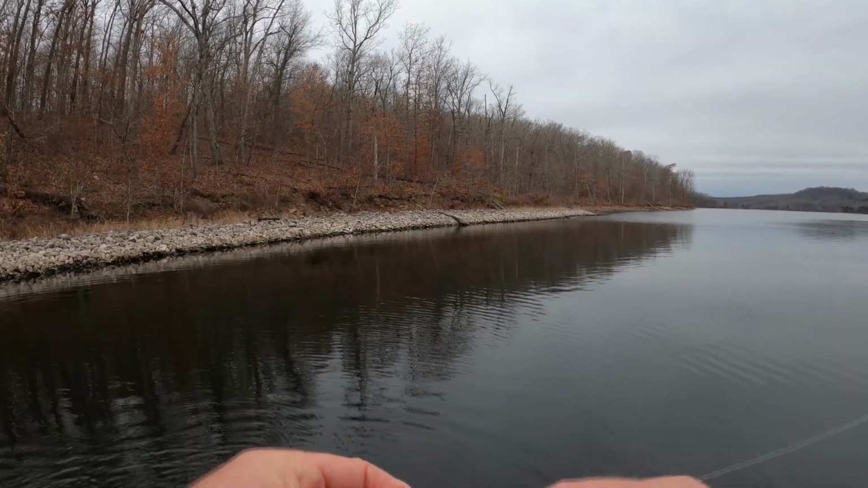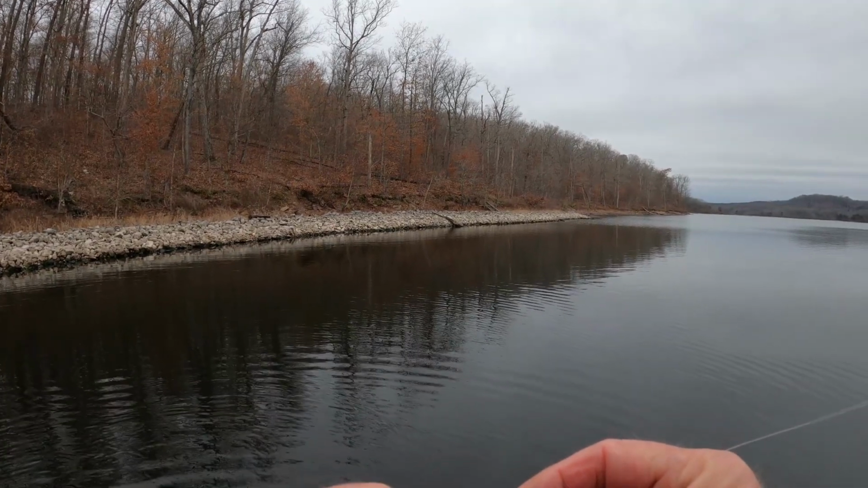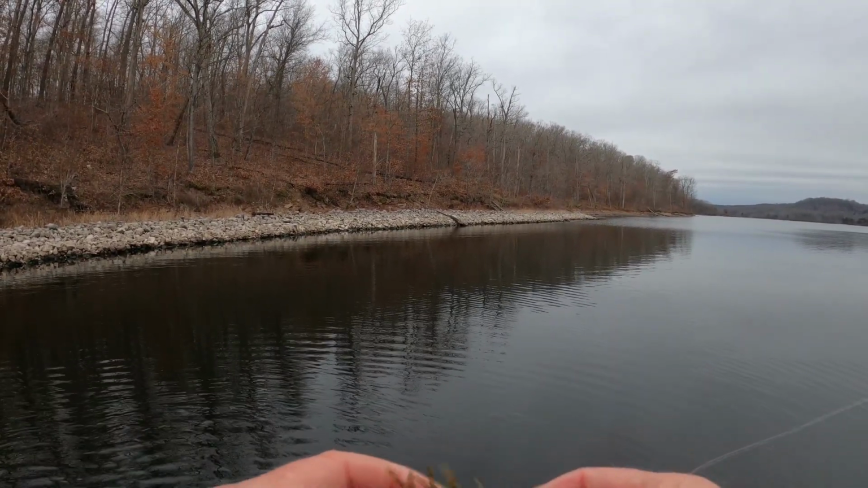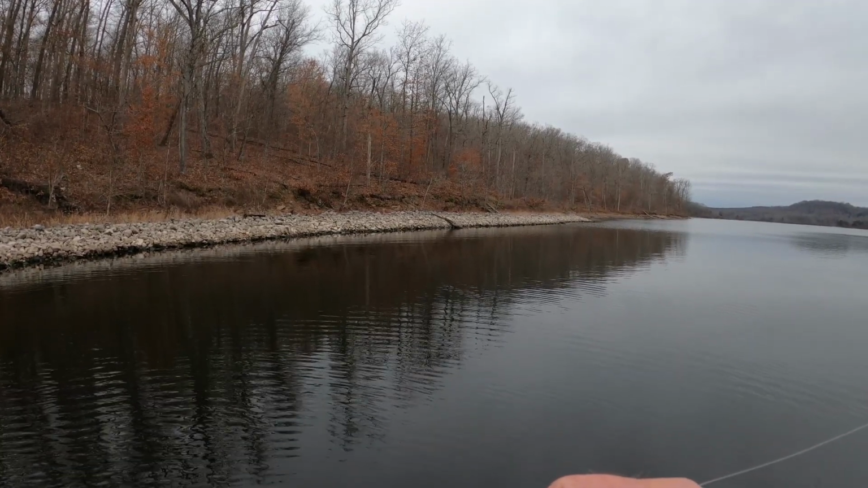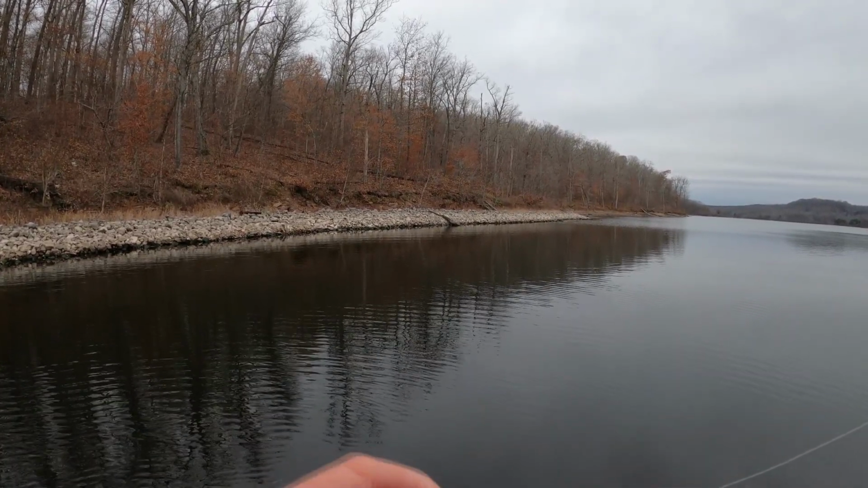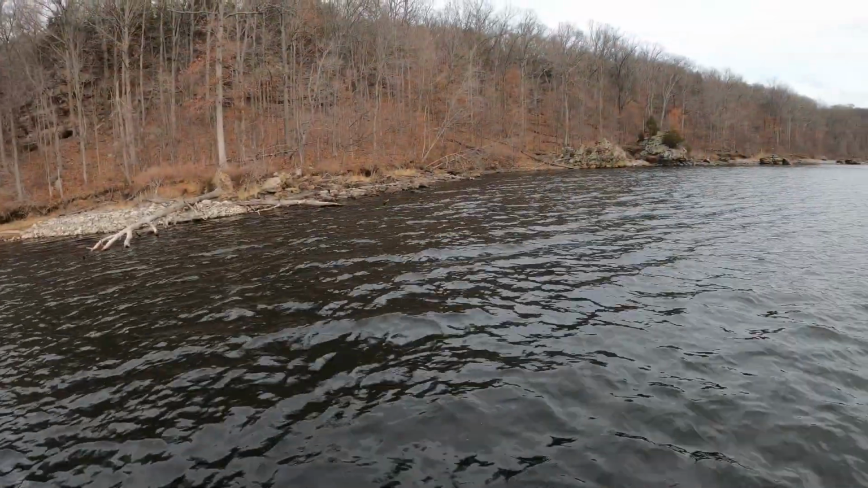Got out here in the middle of the day, and you know, winter, there's always a bite window no matter what time of year. But in the winter, that bite window is usually smaller and they're usually hard to catch. So when you start seeing the bite window open up like it is now, you got to make hay.